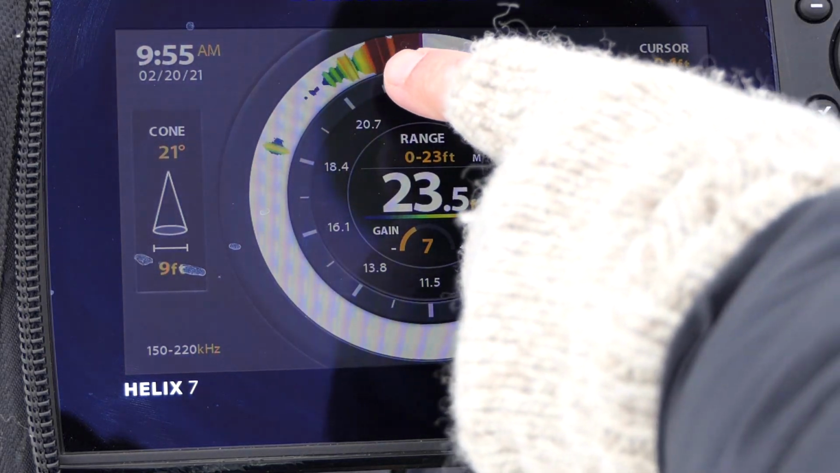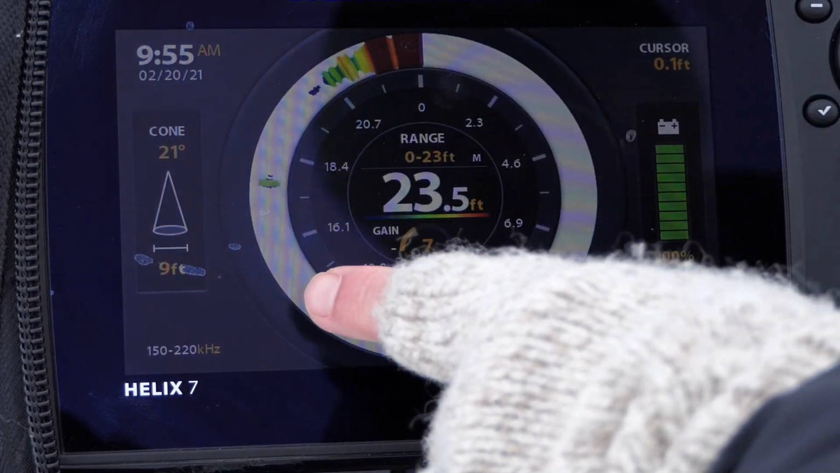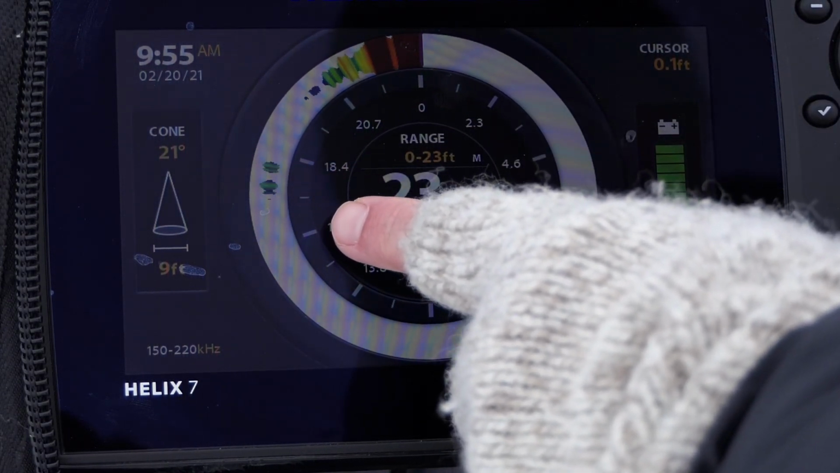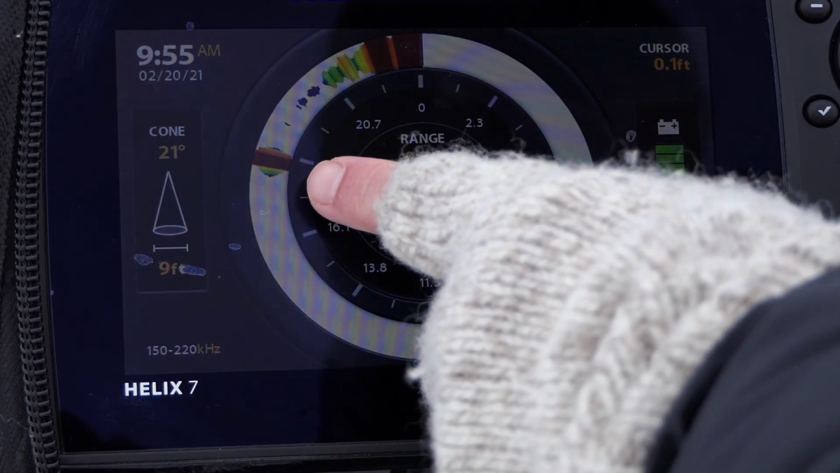So I can really tell now these are probably weeds sticking up. I can see there's the base of the weeds, and then there's the fish right there. There's a fish right underneath there, bright red. He's looking at it. He's really right on top of my jig right now.